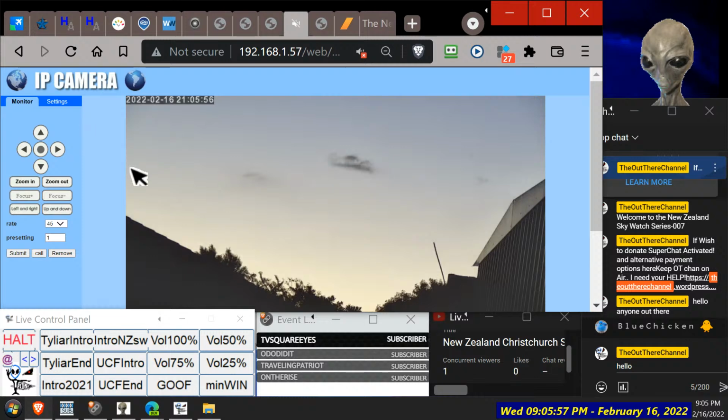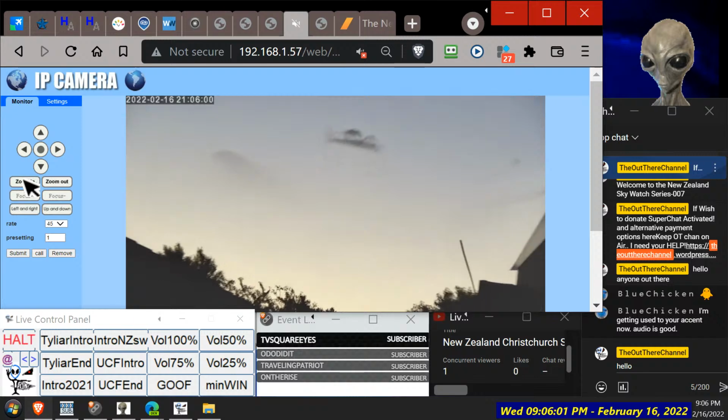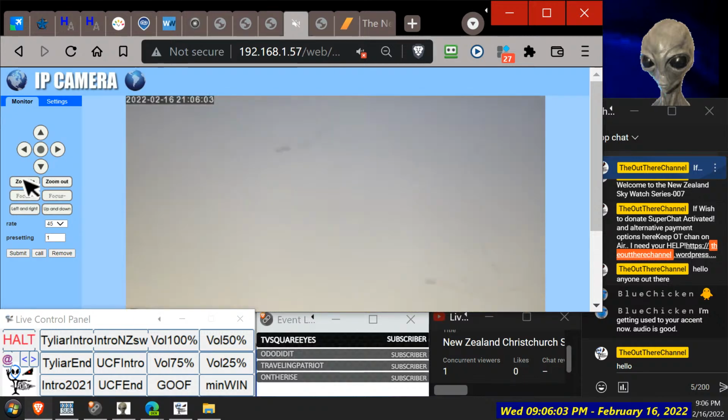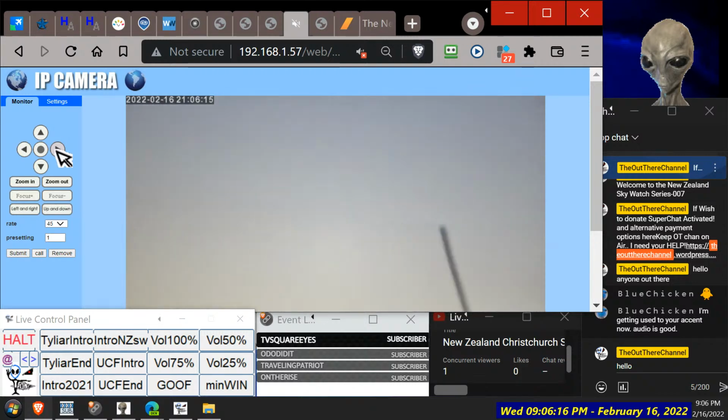UFO cloud there. Let's see how far we can zoom. Oh, we can see some bugs already. Or birds. There's something there.